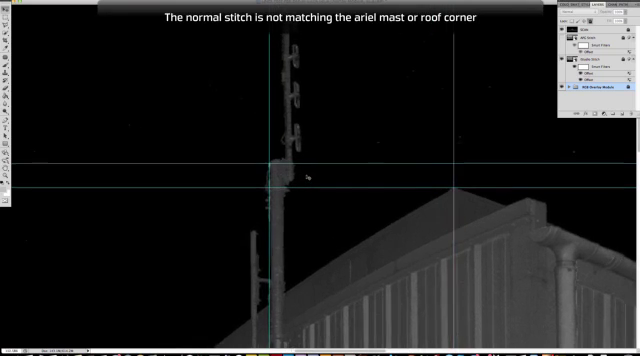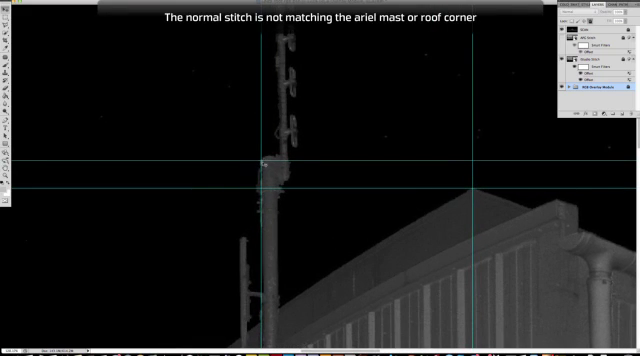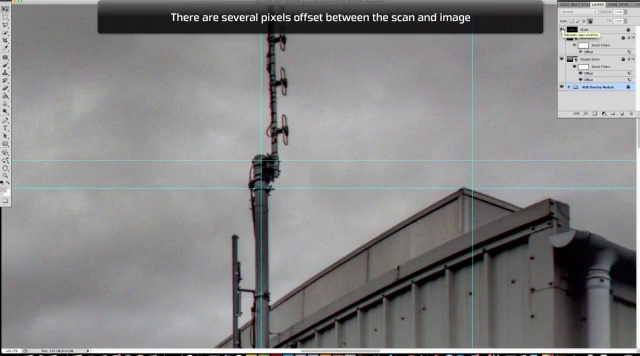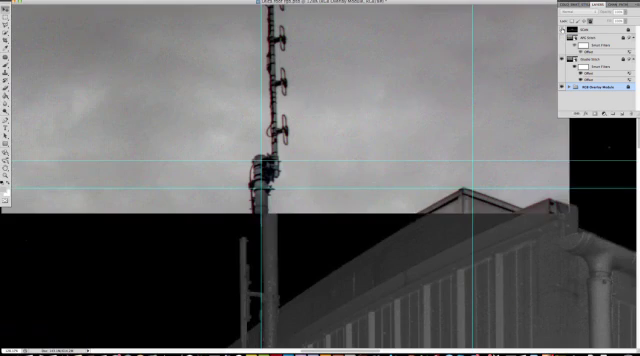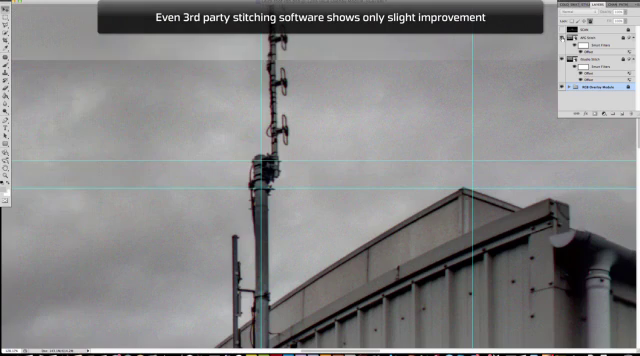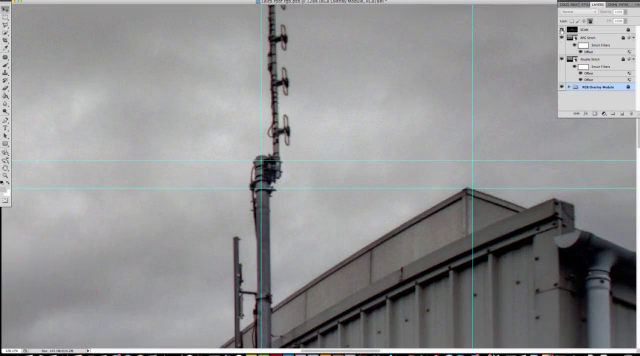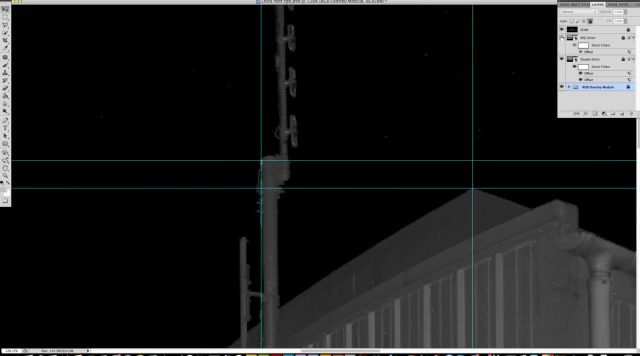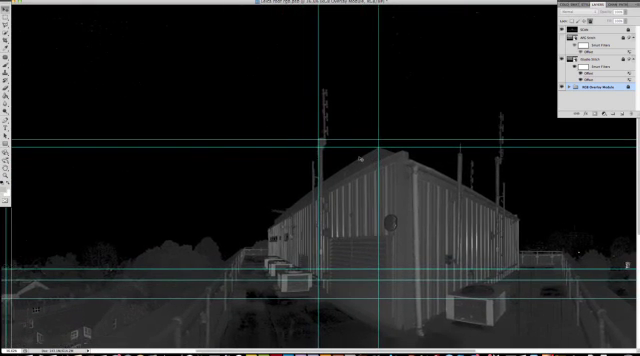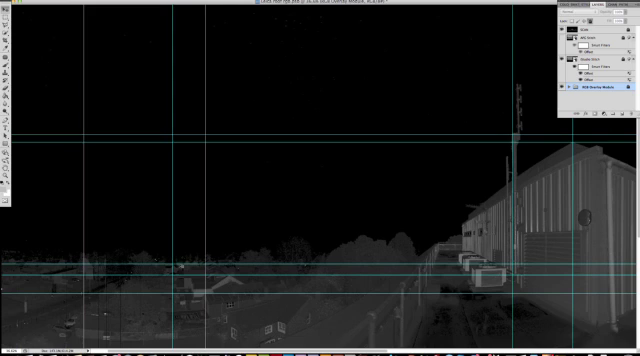So what we've drawn here is some guides on the Photoshop file, and we've created some identifying points in the image, where the rooftop and the aerial are, and you can see the colour information doesn't sit exactly where the scan data says it should be. Even using third-party stitching programs, you'll see that this does not match. It's a common issue across all types of stitching software and camera systems. To get it to match is very difficult.